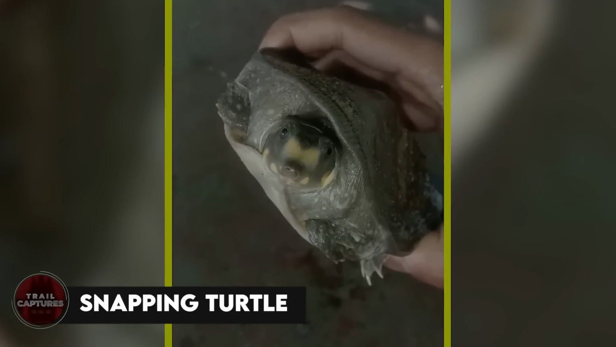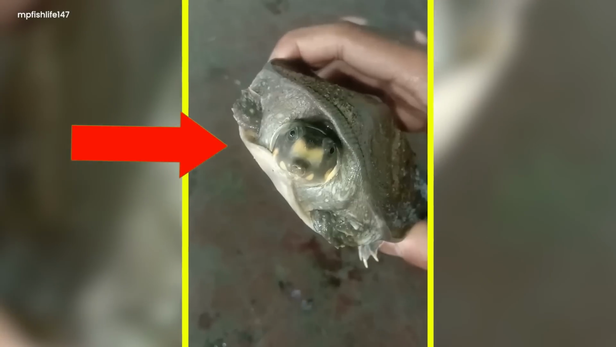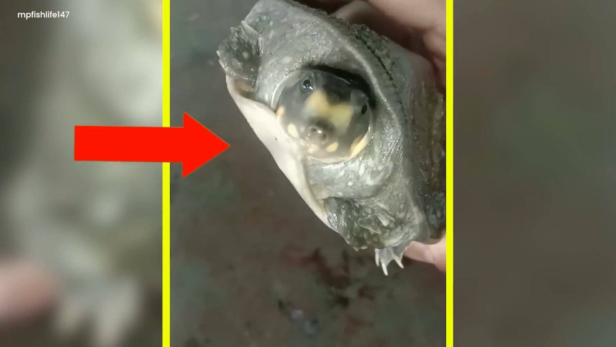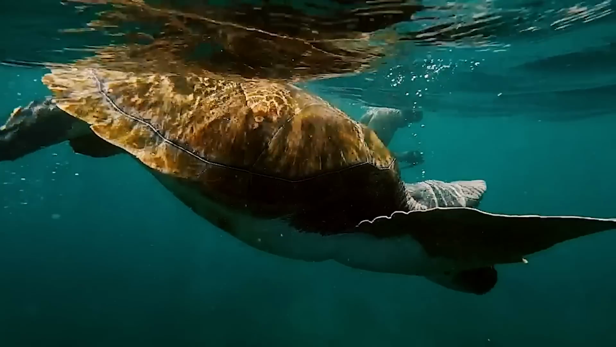Snapping turtle. On a sunny day, a man walked by the sandy beach, holding a small turtle in his hand. The waves talked softly as he carefully carried the little animal, its shell full of earthy colors. The man's eyes sparkled with excitement, and he wanted to keep this moment forever.